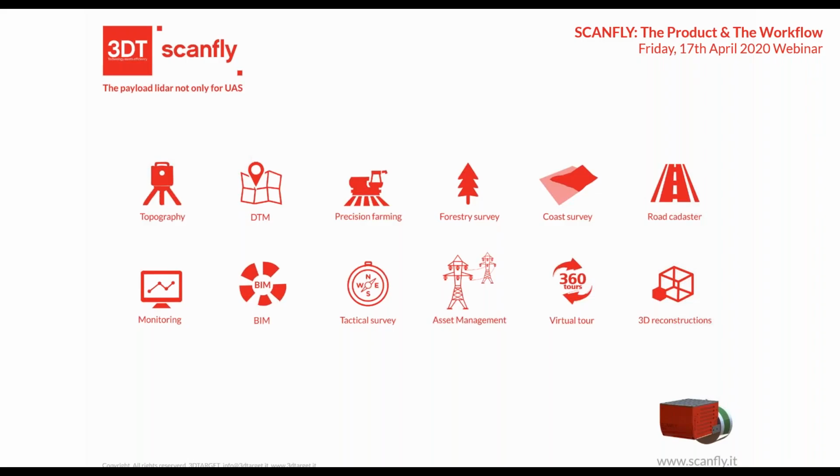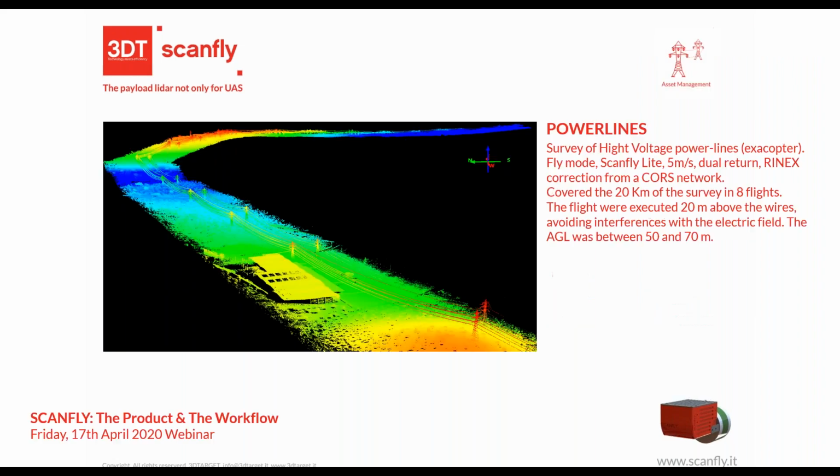So if you want to go to our website, www.scanfly.it, you can see some examples under application, and you can browse and navigate in 3D, in a 3D engine on your browser, some datasets our customers did with Scanfly. So you can also use it easily. Right now we are going through some examples just to let you know our customers' applications. This is an example of